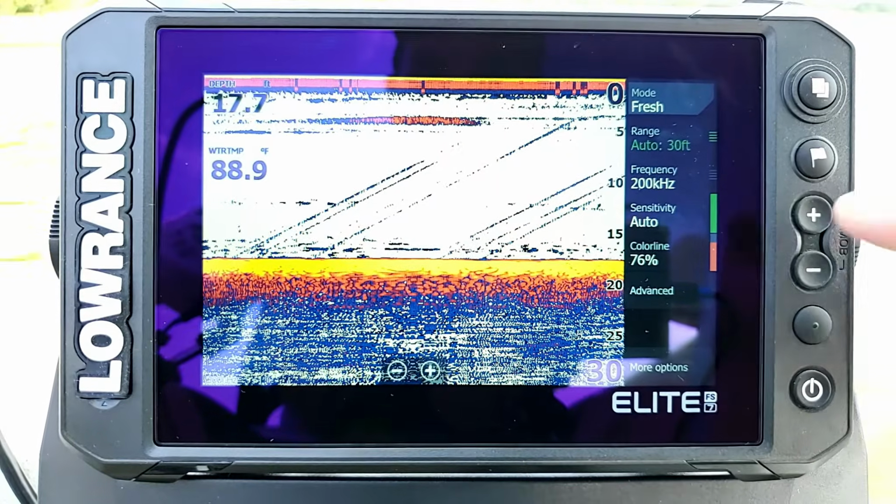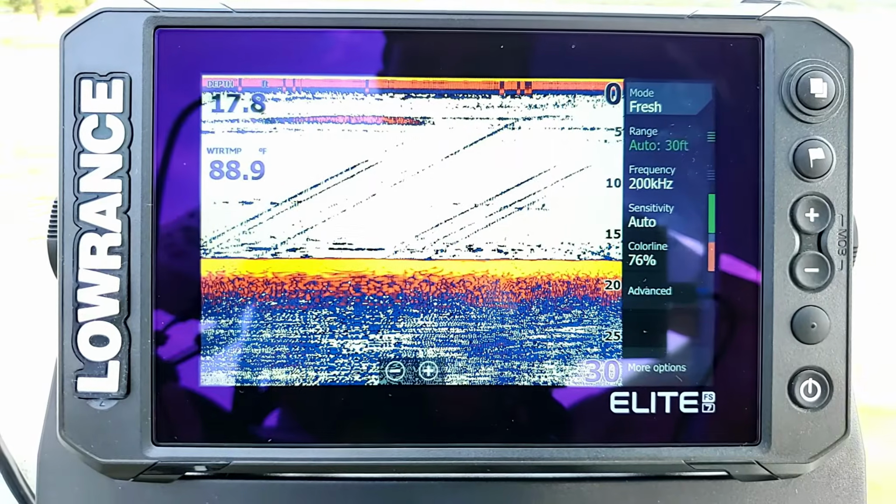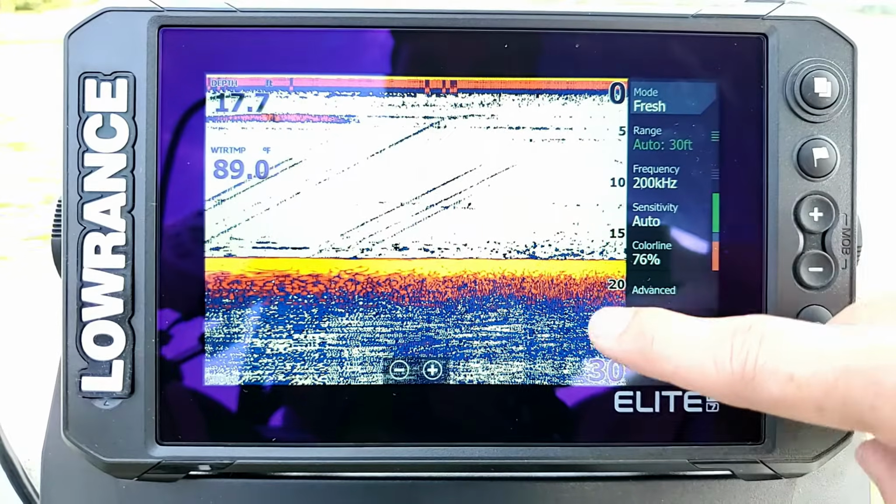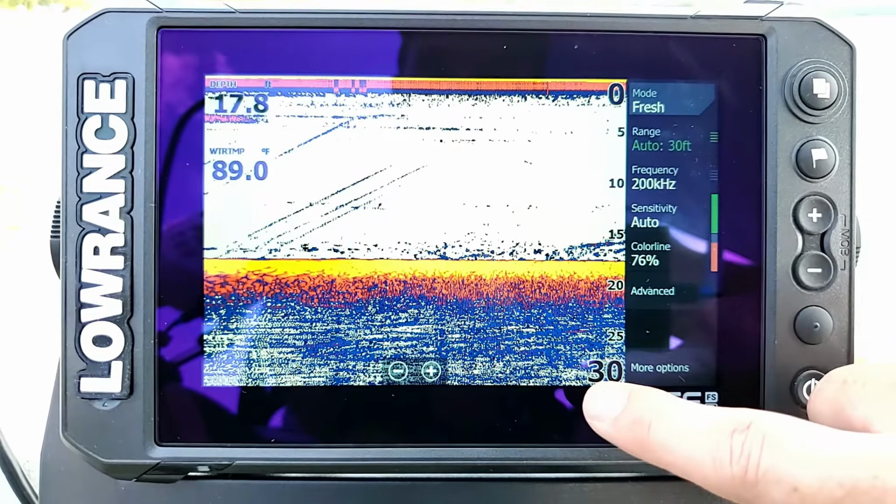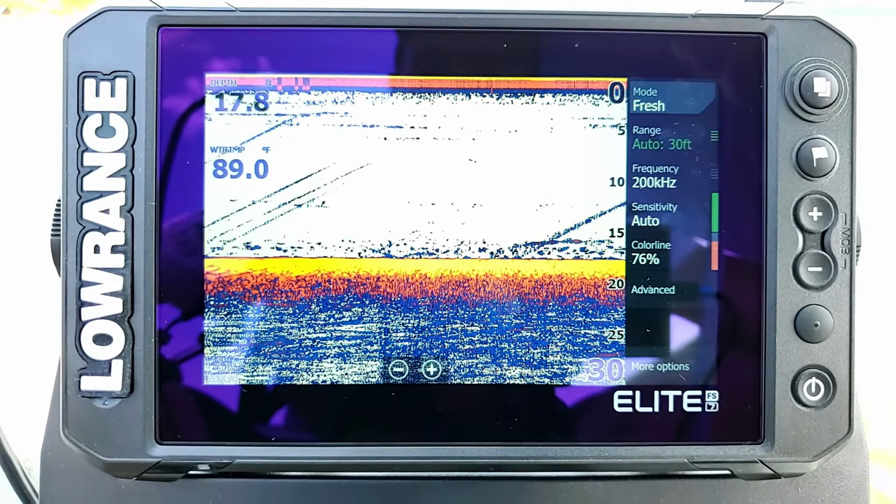And anything that goes from red to purple to blue is going to be more of a softer bottom. With the sonar signal, as it goes down and bounces off the bottom, it's able to pick up a little bit deeper into the surface, but the signal is mostly bouncing back off the bottom. It can't really pick up too much, so it fades out into that softer, lighter color and into the blue.